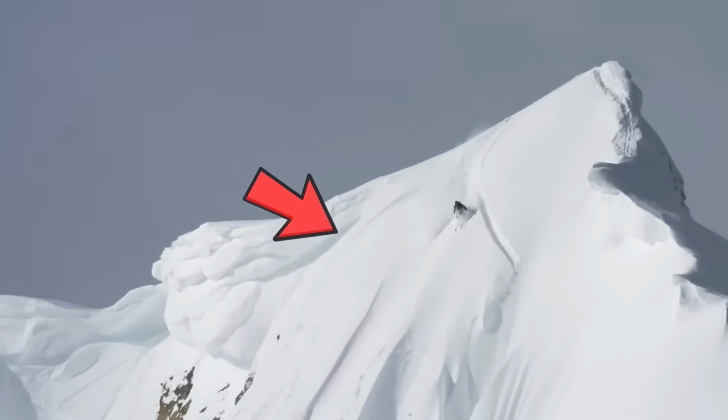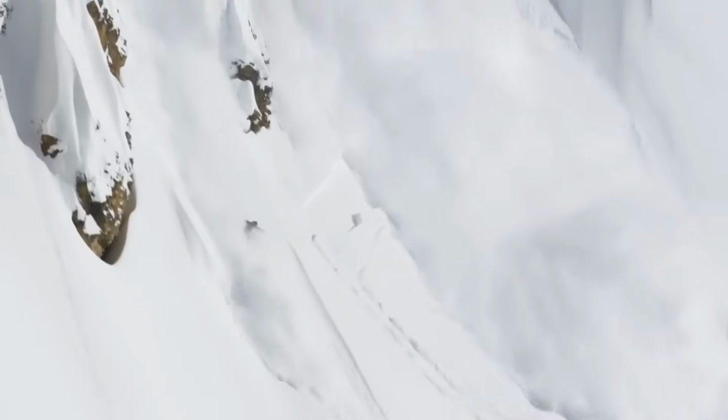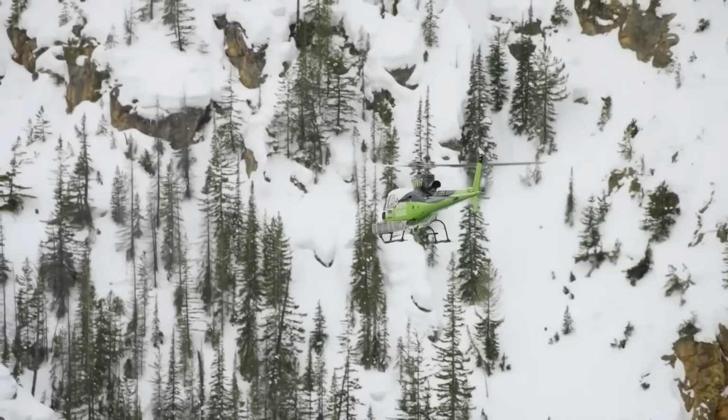Suddenly, a section of snow fell, starting the avalanche, leaving him with no choice but to maneuver his way out of the situation. Fortunately, he was able to outrun the avalanche and cruise himself to safety.